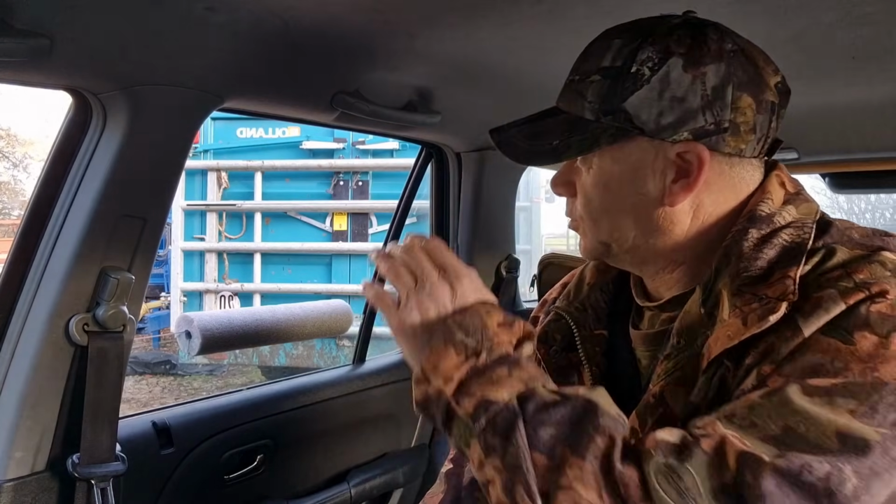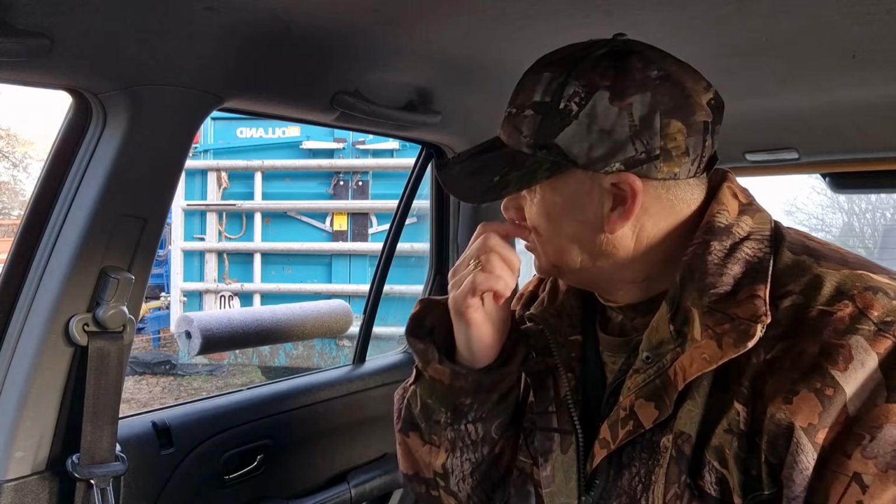Someone asked the other day as well why I retrieve my squirrels every time I shoot them. Because where I shoot them, they're in a bit of a dip. I like to go out and make sure that they are totally finished, if you know what I mean, like a clinical shot, just in case I need a follow-up shot. So you can get out and get this done.